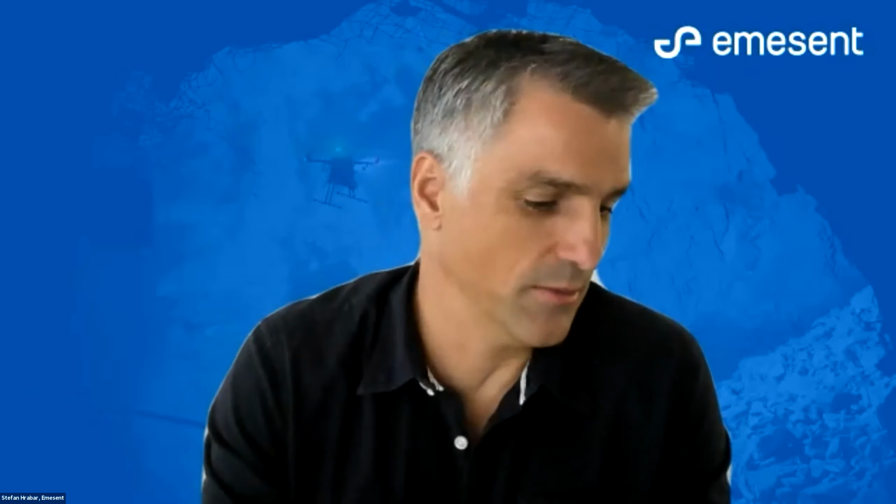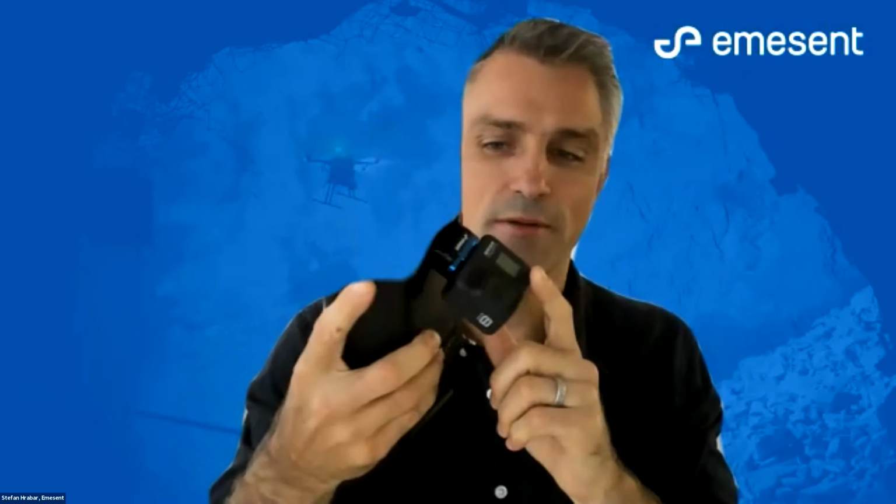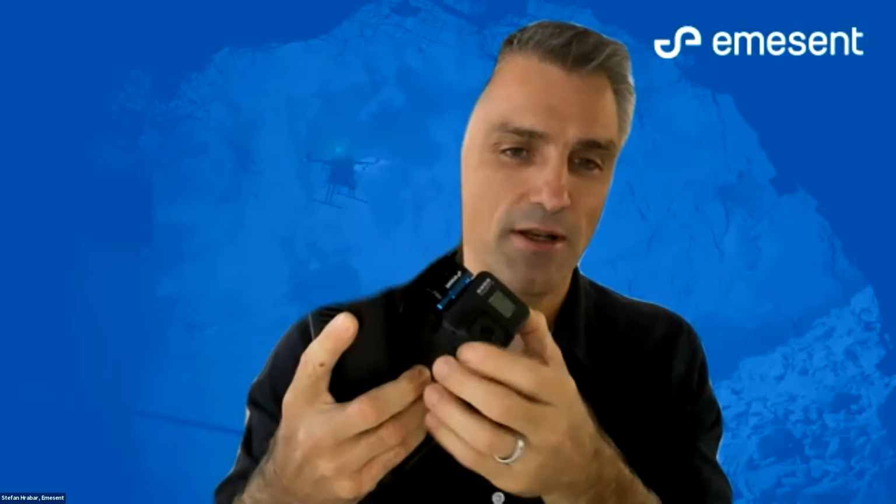And you would have seen in some of those videos that there's color information as well, so we can colorize the point clouds. We just have an add-on module, so there's a GoPro camera with a very rigid quick release mechanism underneath that we can attach and use the GoPro footage to add color to the point clouds as well, which adds a bit of context for some applications.